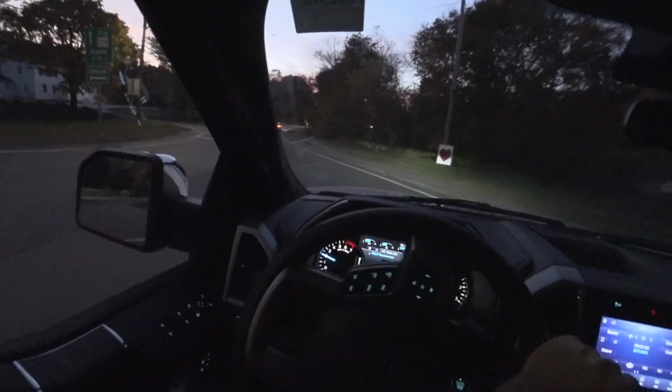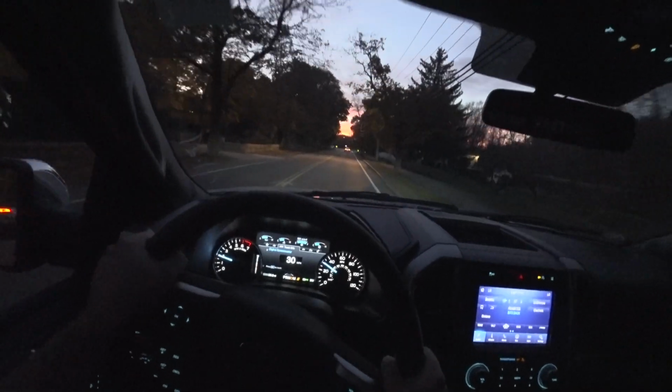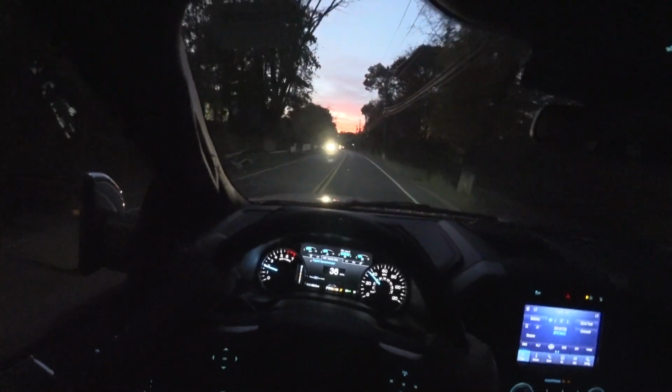Visibility is phenomenal, especially with a window sticker on your passenger mirror or window. It's a very commanding driving position while not being kind of scary in a way. It's very, very easy to place the truck on the road.